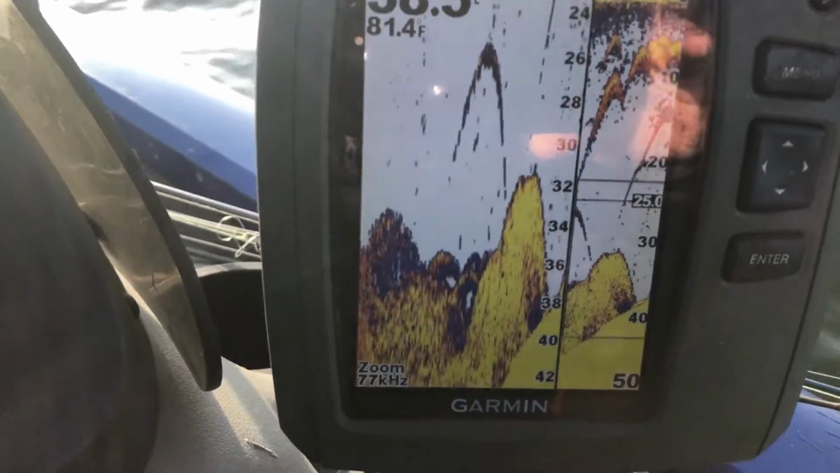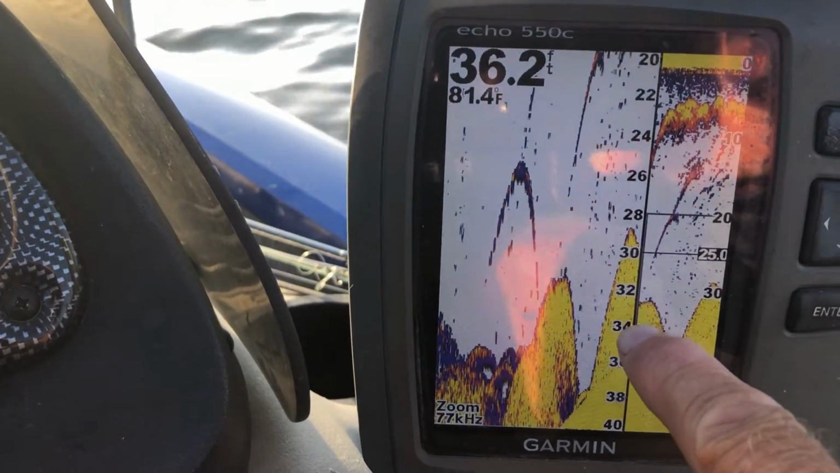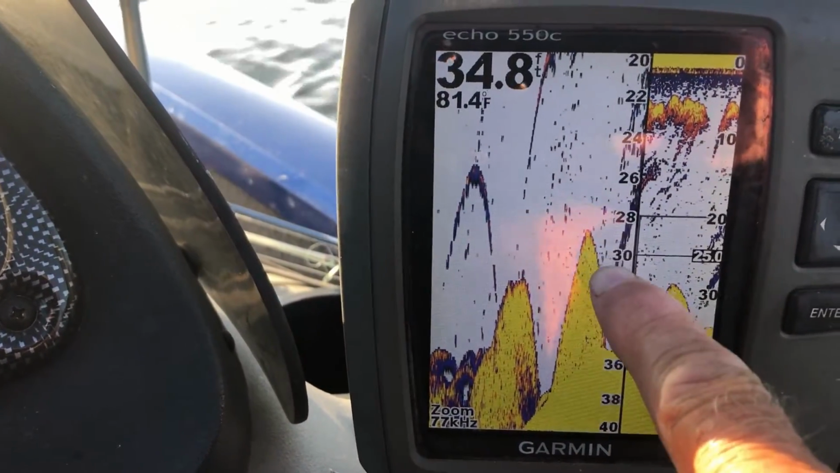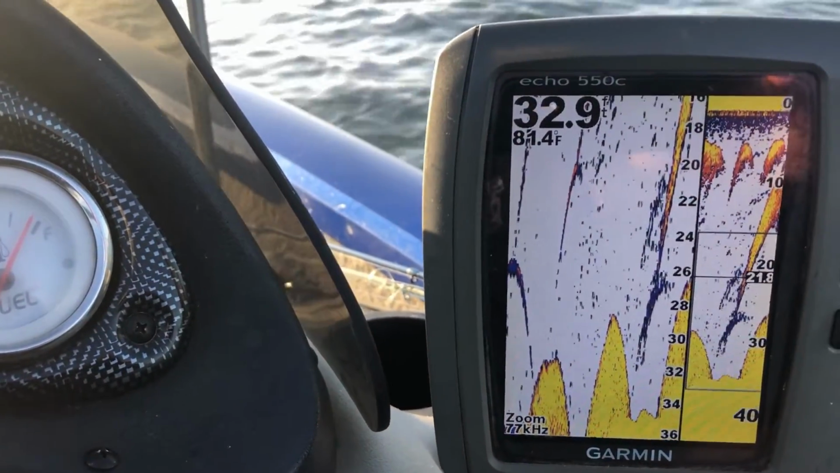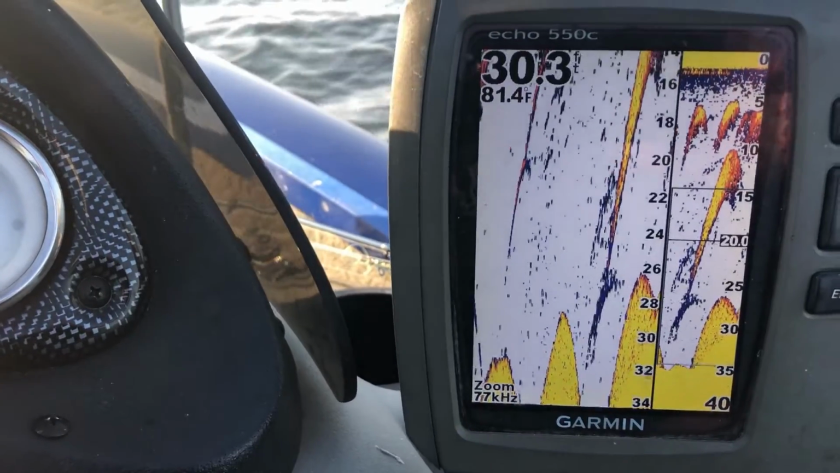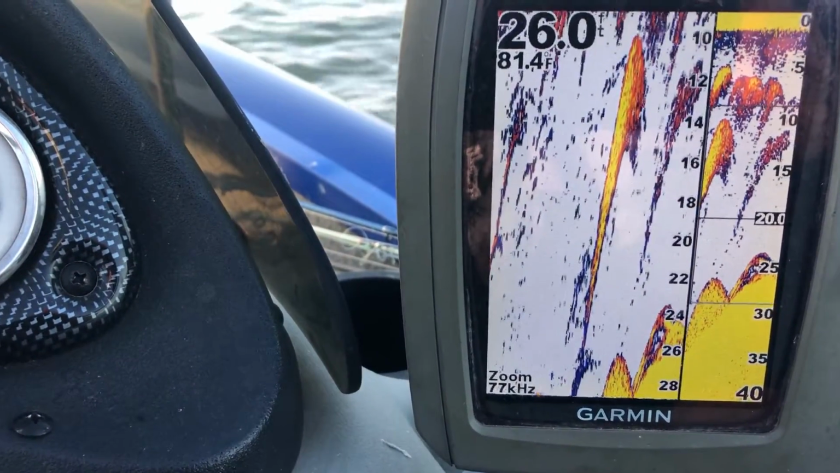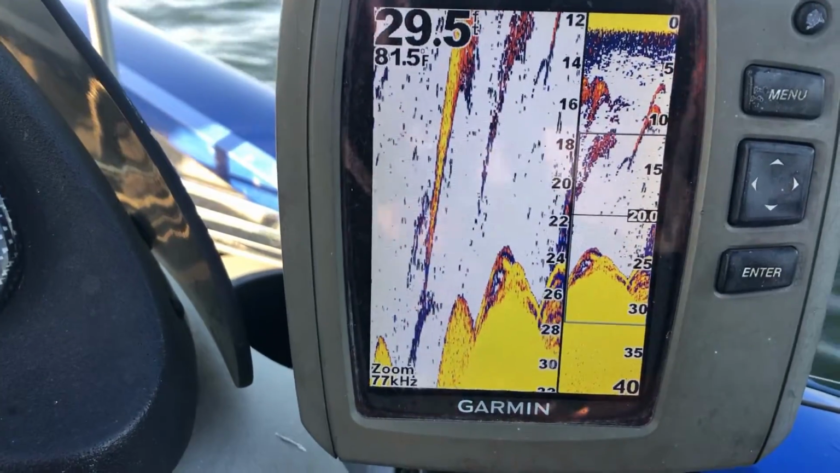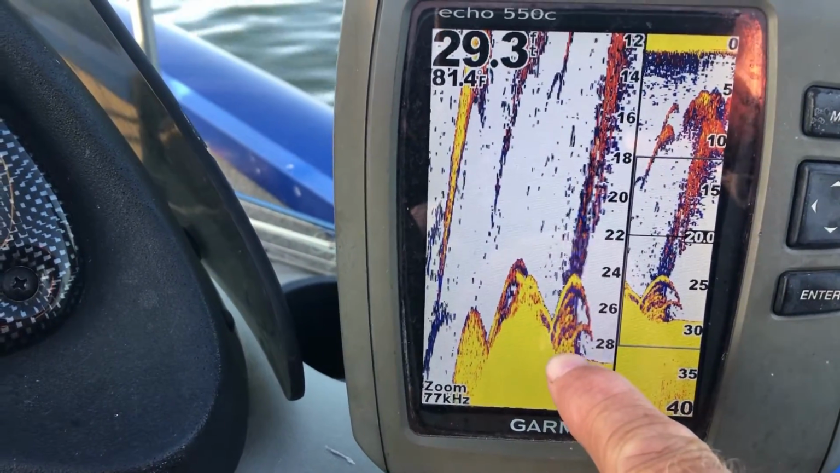We're gonna go back up the hill, and you'll see it going back up the hill, and there's a whole pile of shad there going back up the hill. Bottom's down here, so all that yellow there is shad. Schools of shad. Fish look a little different than that when it's a school of fish. Today, while I'm fishing, I'm gonna leave the camera on the fish finder. And right there, it looks like perch. Right on that drop of bass. Right there on that drop, you see fish.